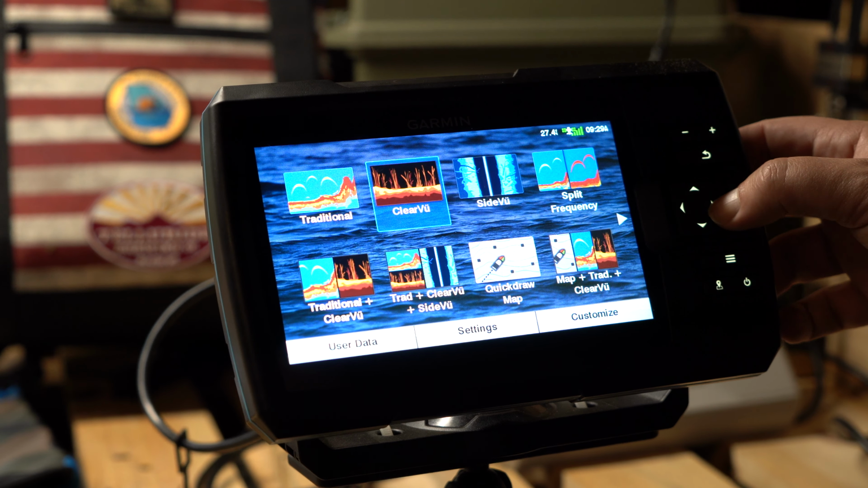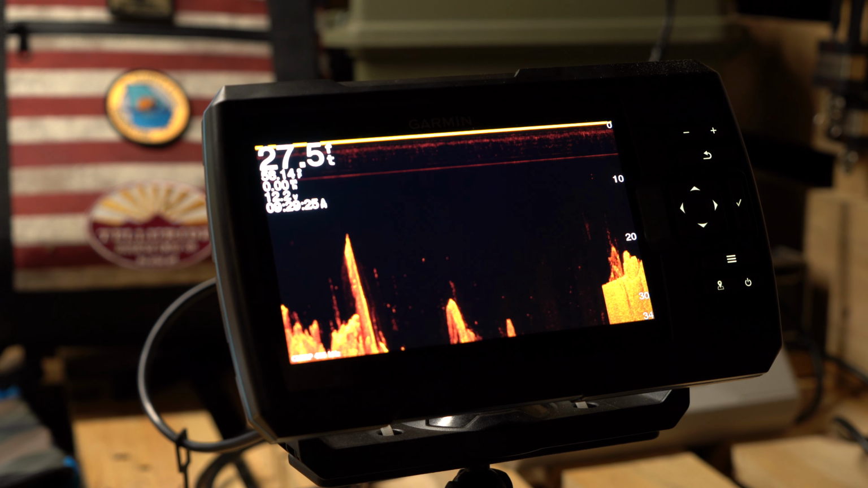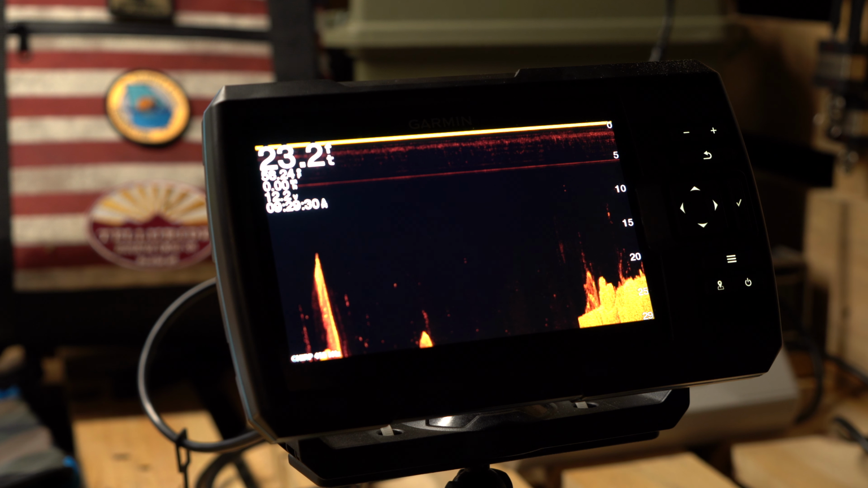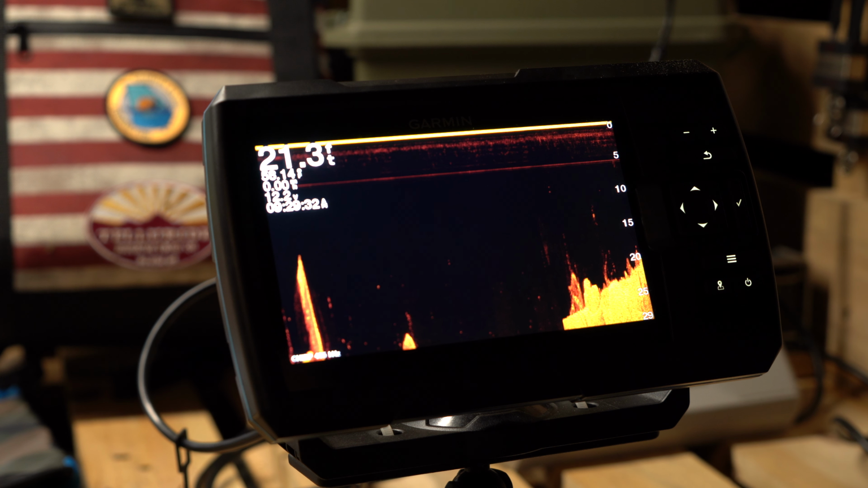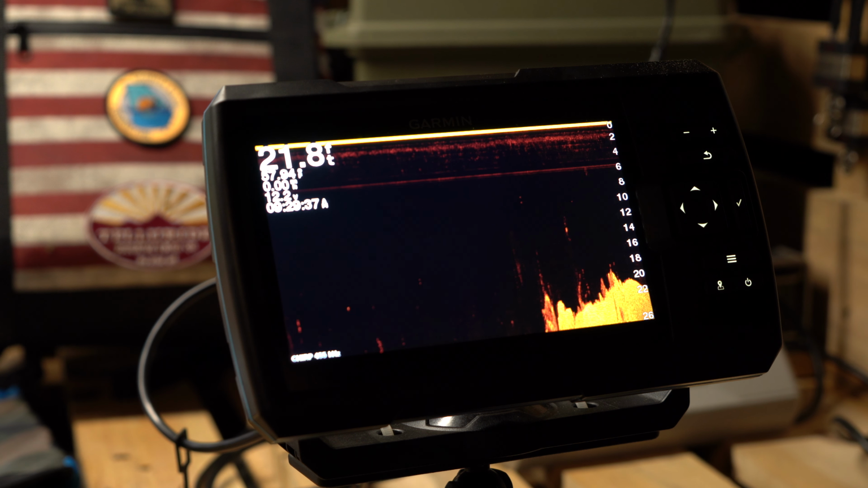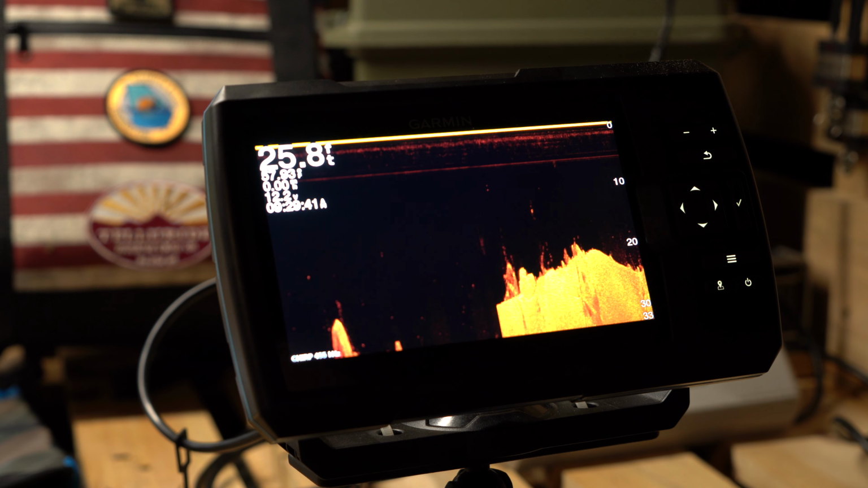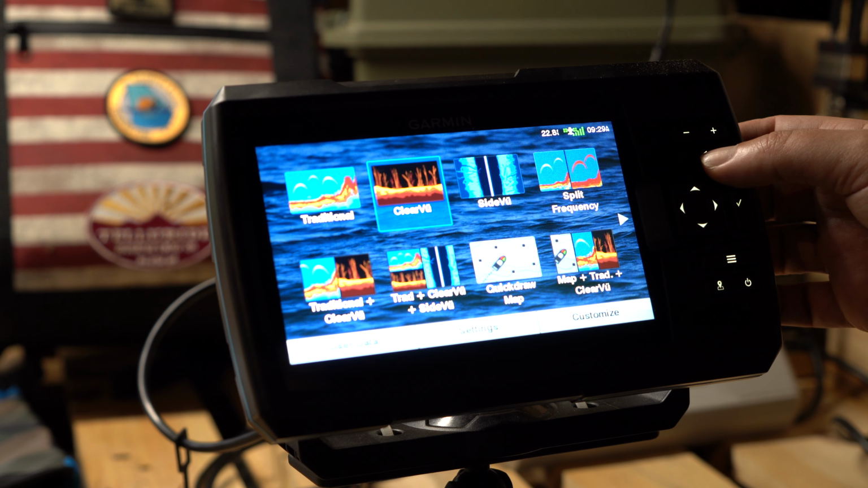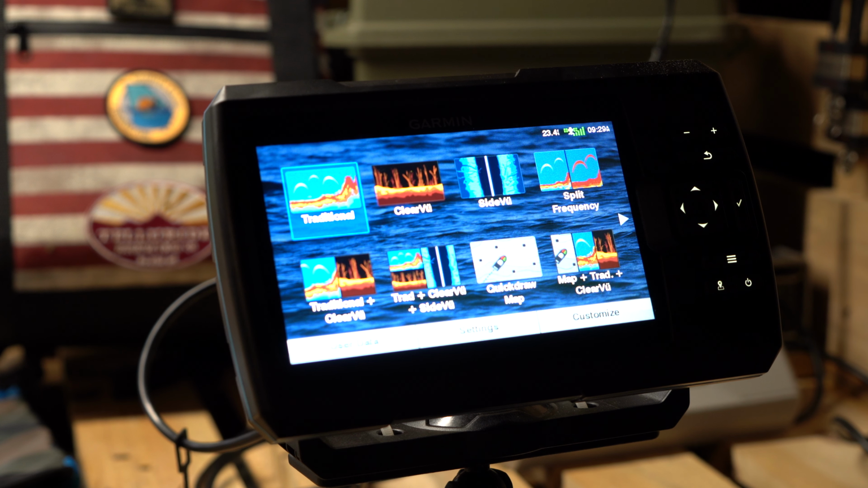We're going to back it up, clear view, and you're going to get a lot better contrast in the clear view than you are in the regular traditional sonar. We'll get into all this in a different video, but in this segment I want to show you guys how to put your machine in simulator mode, because if you're following along with me to learn about your machine, just following through the settings, simulator mode is step number one.